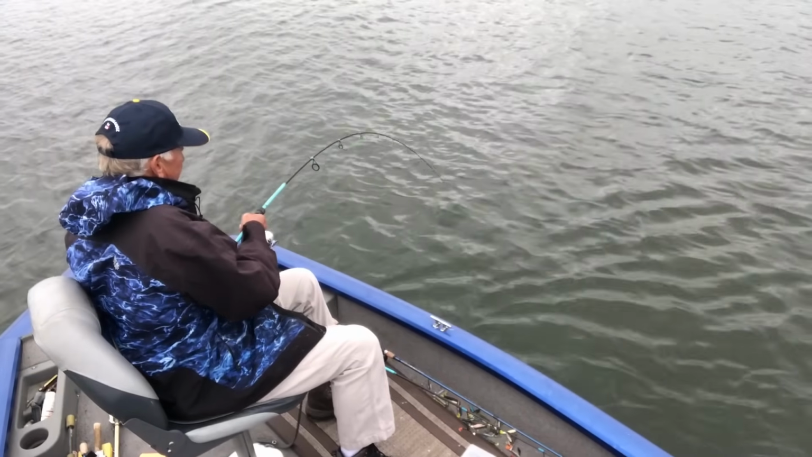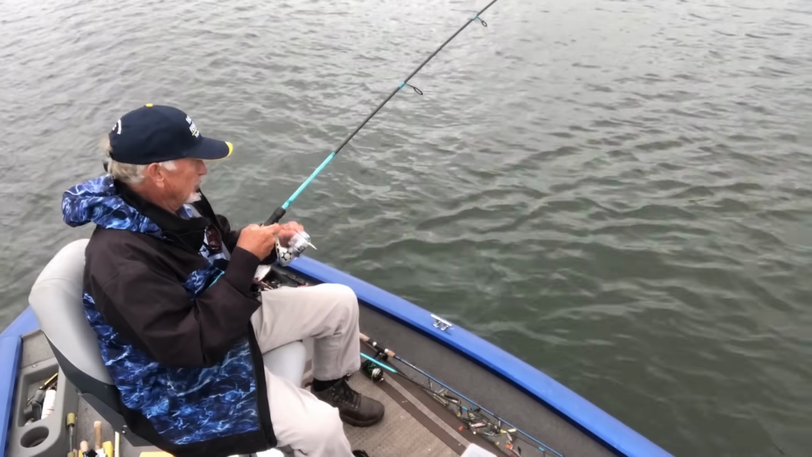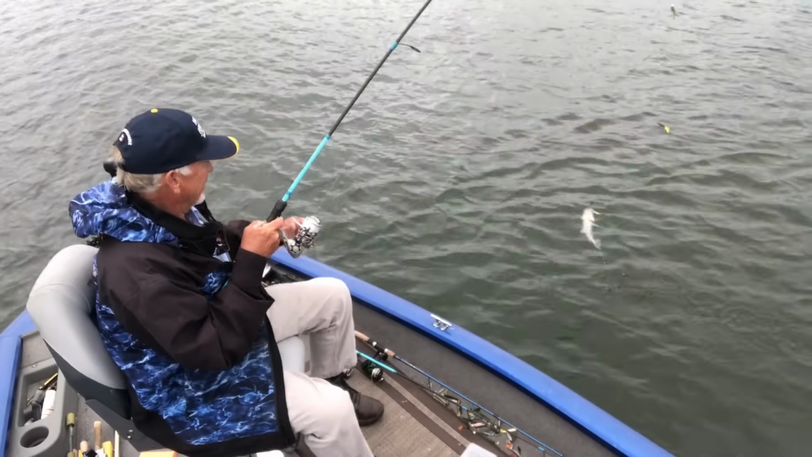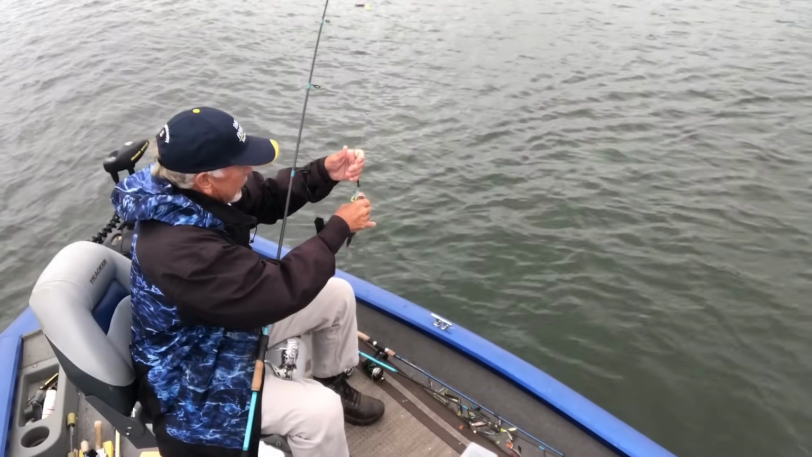We got the first one on for the day. Hey, he's a jumbo too. Who's a jumbo? What? Hey. He's a mini mite. He ain't a jumbo, but he's the first one of the day, and he's going in the box.